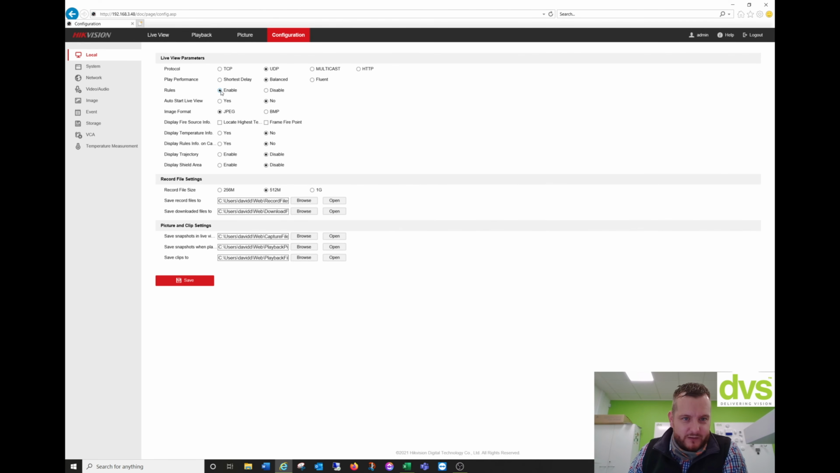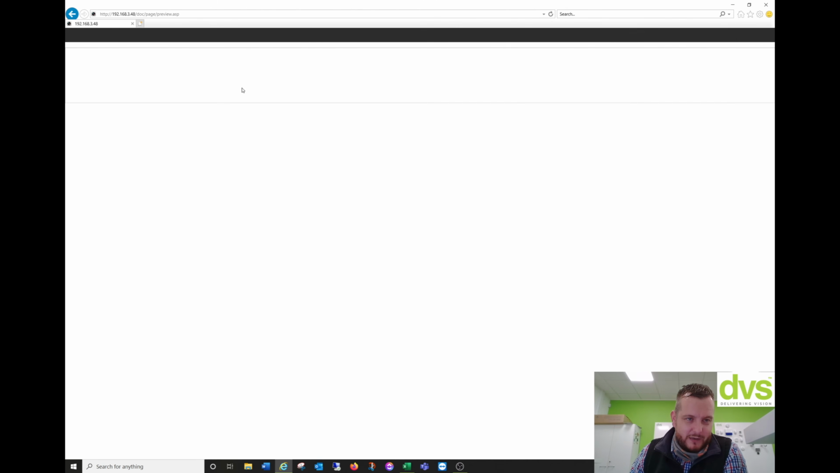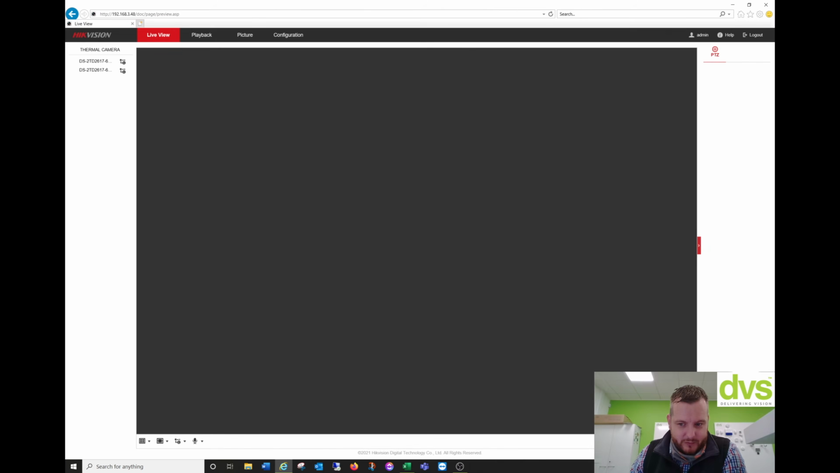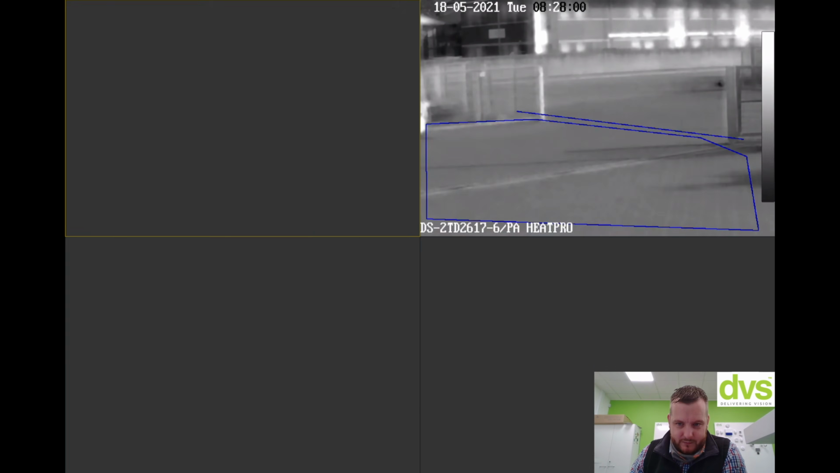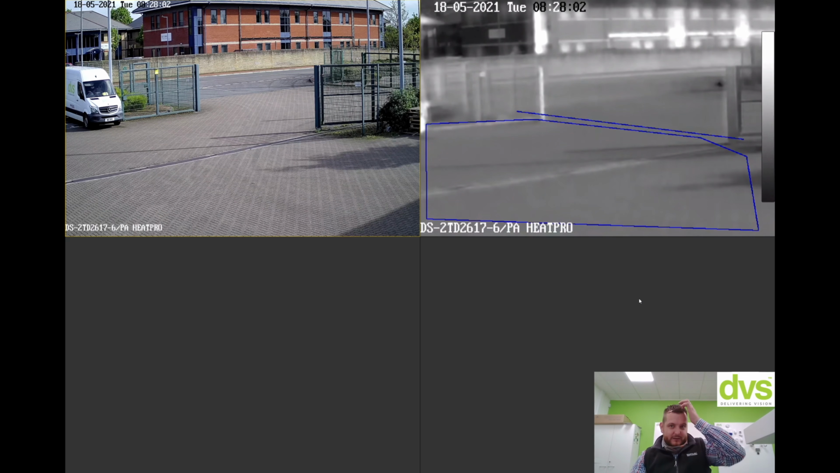So we can do rules, enable the rules here, display temperature, let's enable all these, click yes, locate highest temperature, yes. So basically when you go to live view, just quickly show you this working. We've got people coming in now, so click play. While we wait for someone, so effectively you've got your rules there plus your optical there. Really powerful solution if you don't use the Hikvision biopticals or even the thermals.